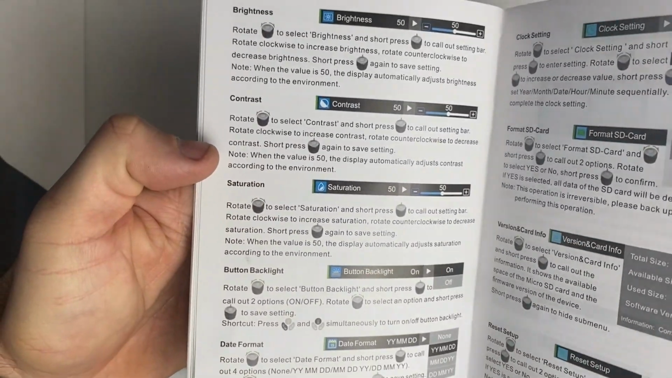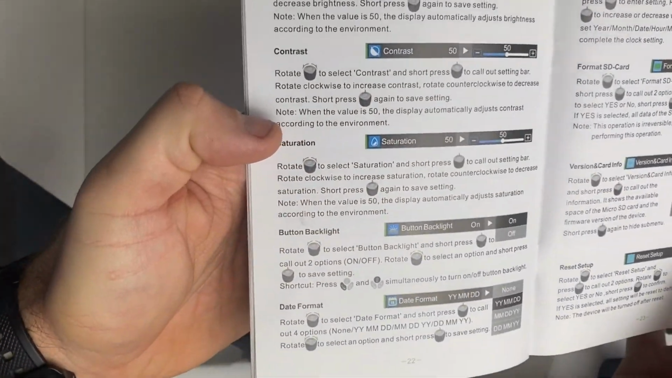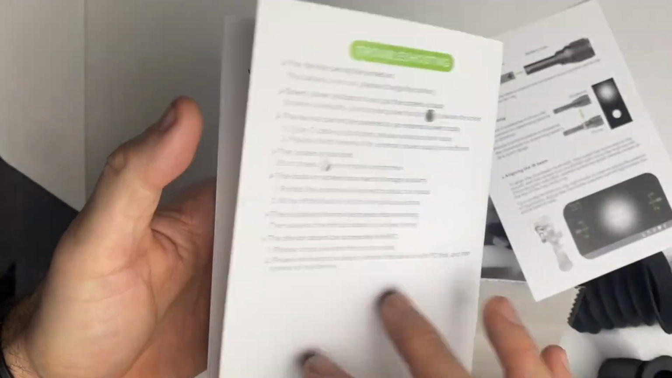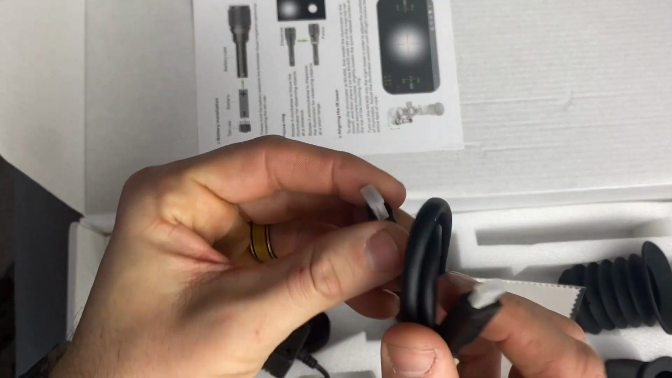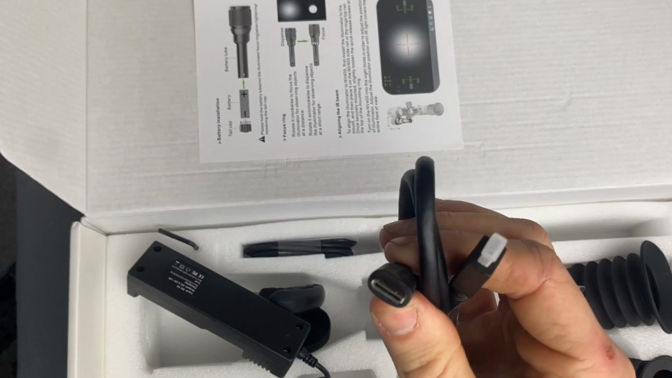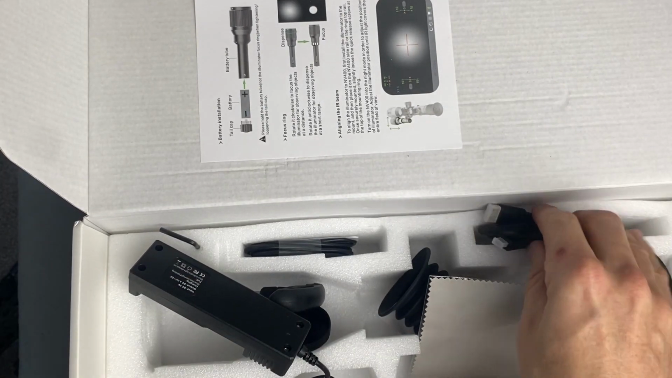Then brightness, saturation, contrast, all the little camera options like that, because it is a camera in the front, so you've got all the camera options. Video playback, you can play them back. It also comes with an HDMI cord right here, a little mini. It plugs into the side of the scope, so you can view them remotely.